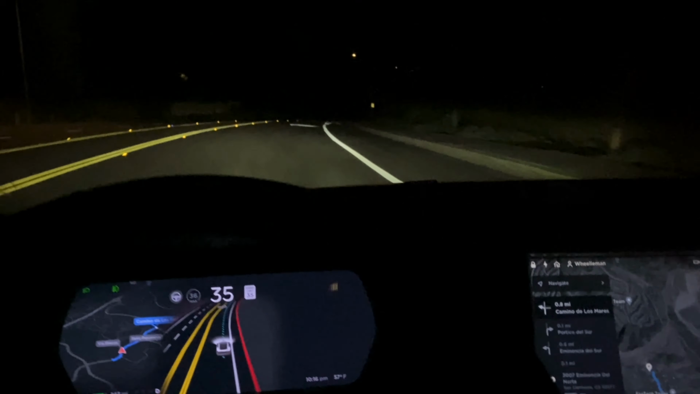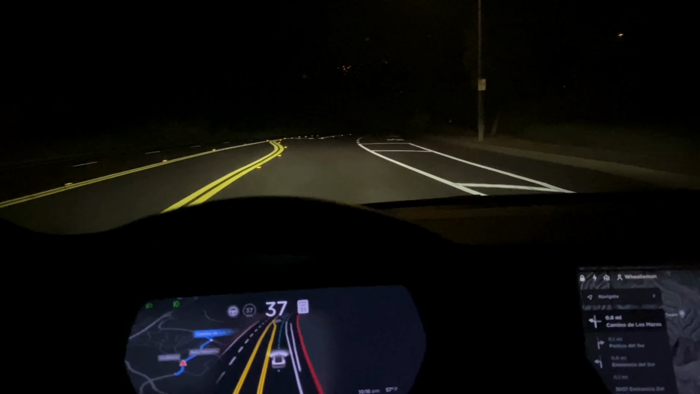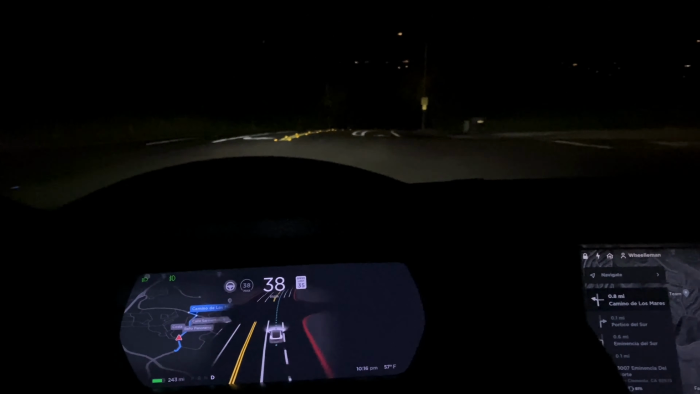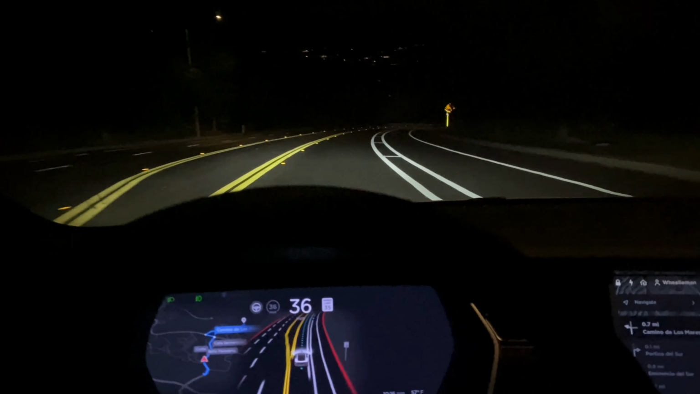We're doing some night driving in San Clemente tonight. We're gonna hit some roundabouts and just kind of navigate some neighborhoods to see how the 10.6.1 FSD beta update handles. So enjoy.